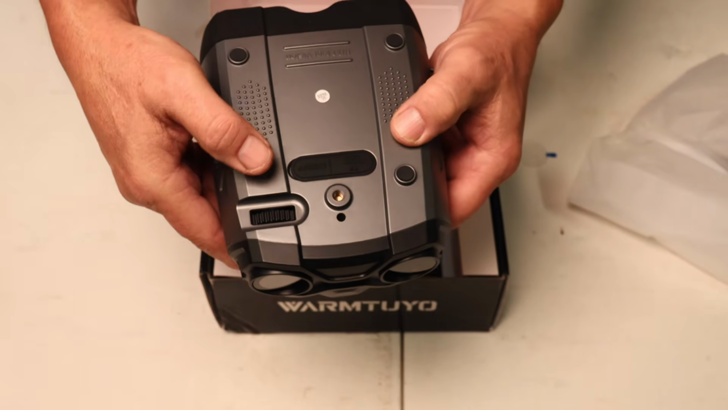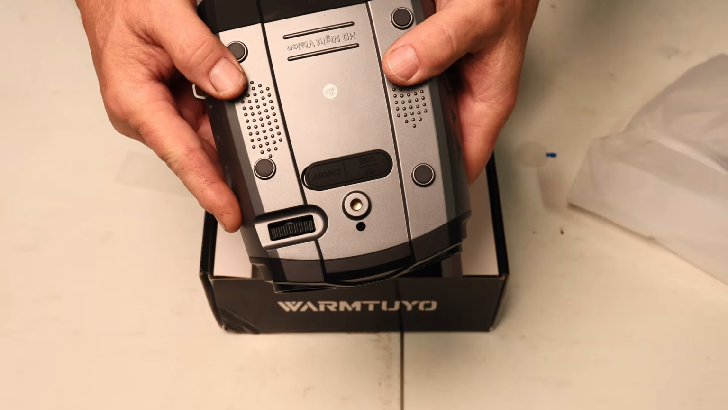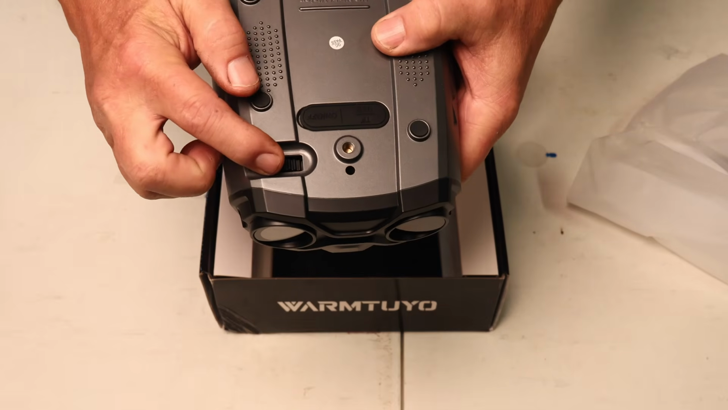So you seal that back up. It's got a nice boot cover there. It's not waterproof. You also have a 1/4-20 here, to mount on a tripod. And I can say, as we'll see later, that's pretty nice to have. You also have a focus wheel here.